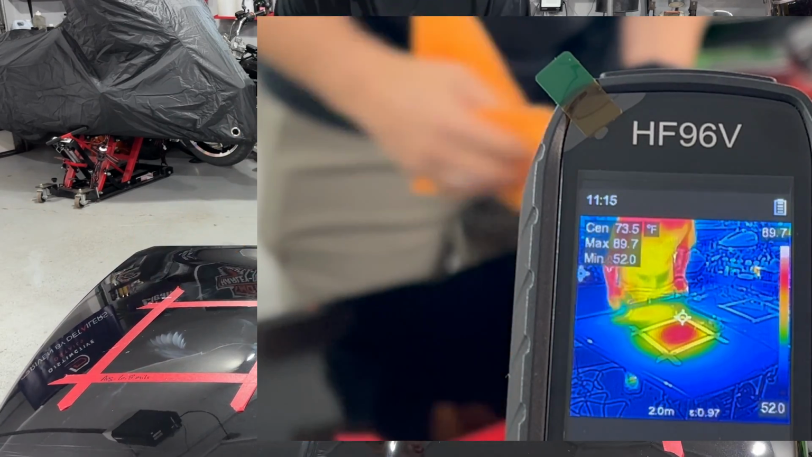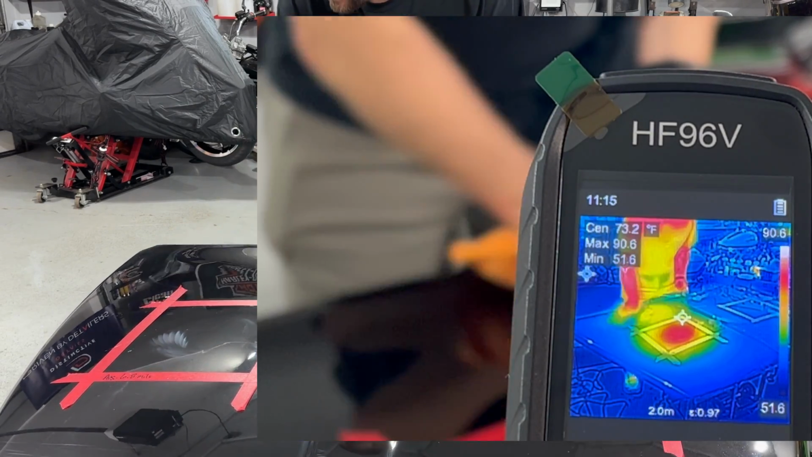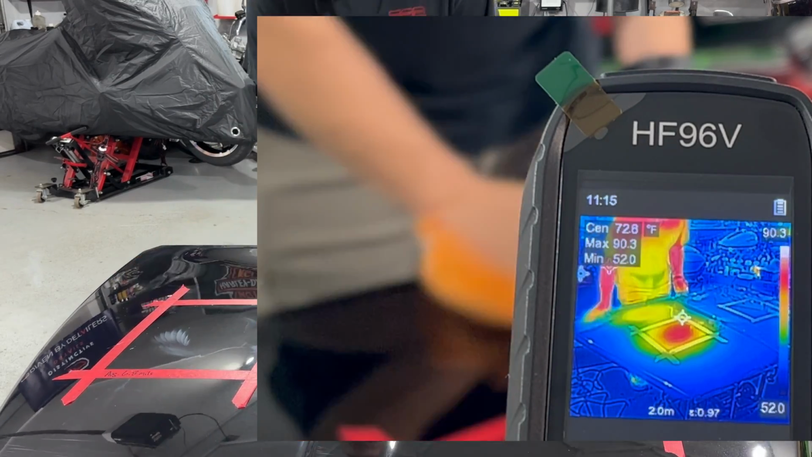I need to get one of those hood holders like Cars the Key've got. That one's awesome. This one's just on a cart. Man, I'm picking up stuff. Oh well, we're not going for finish.